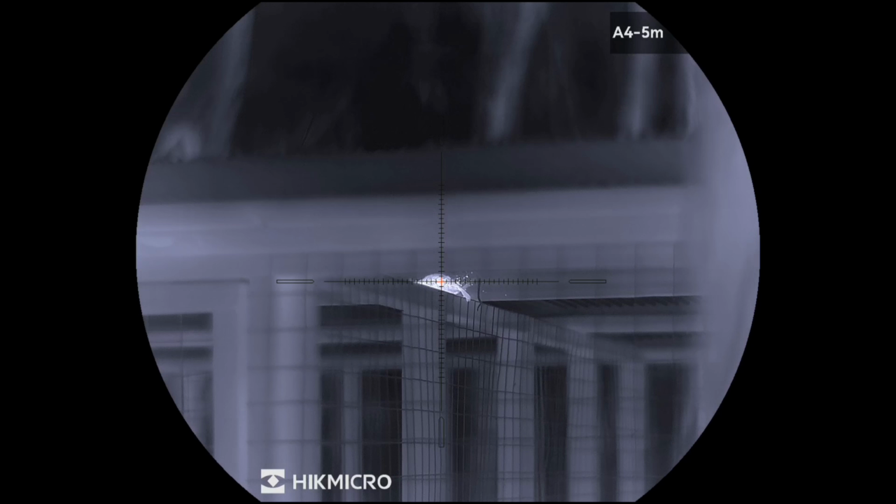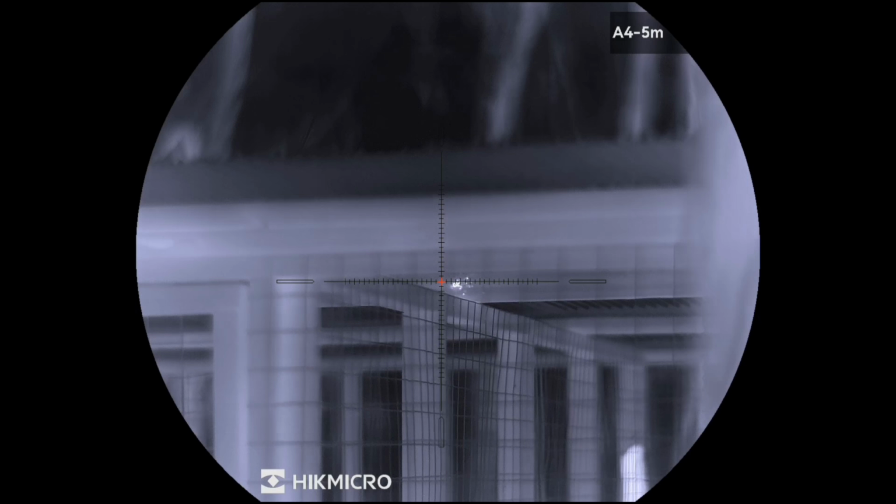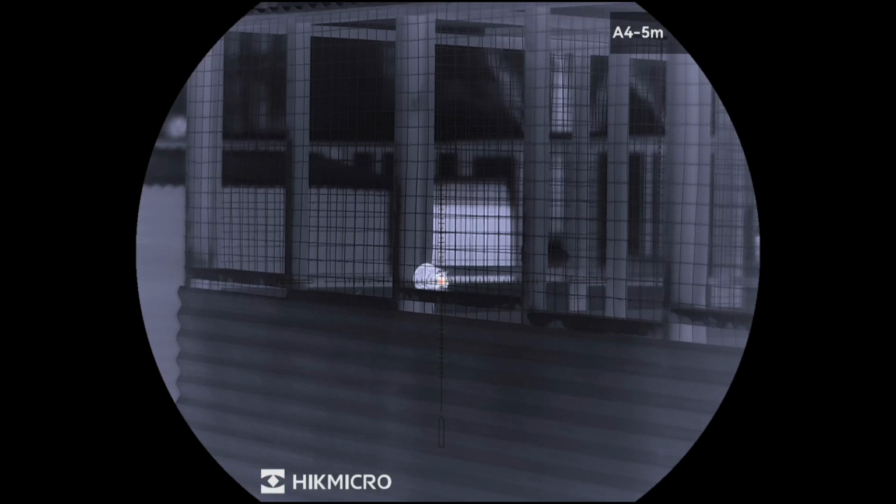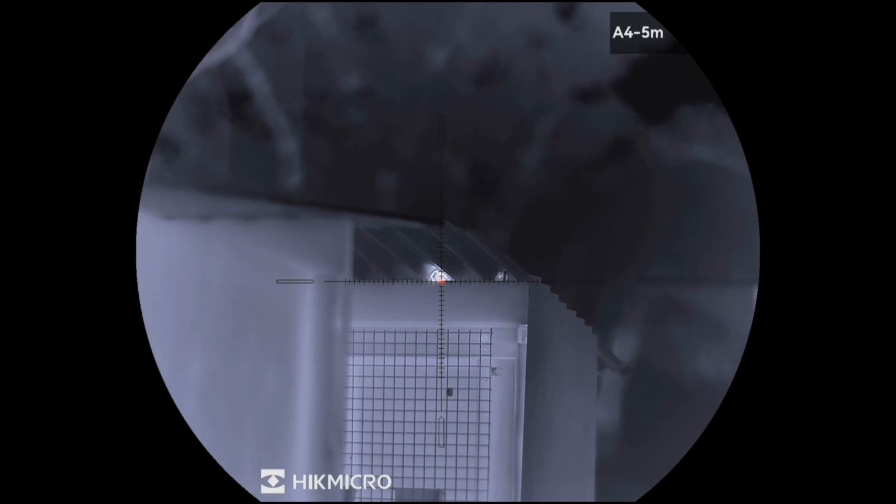Cop that. Splatter rat. Oh, this sneaky bastard.